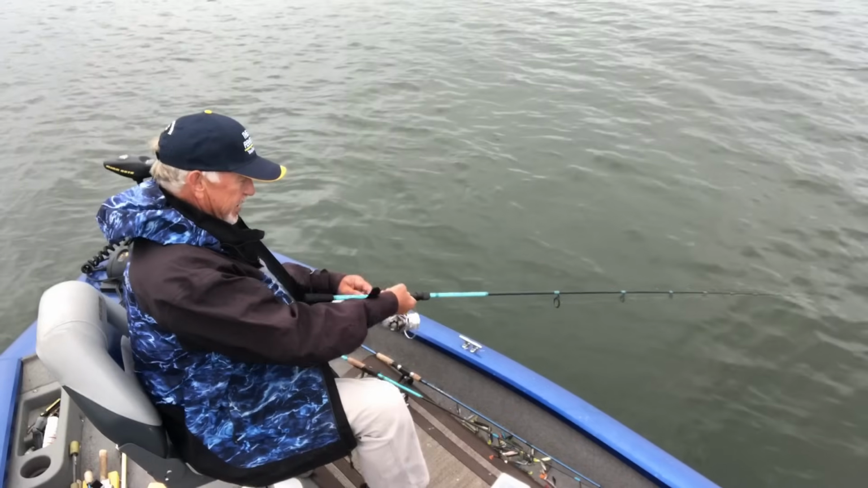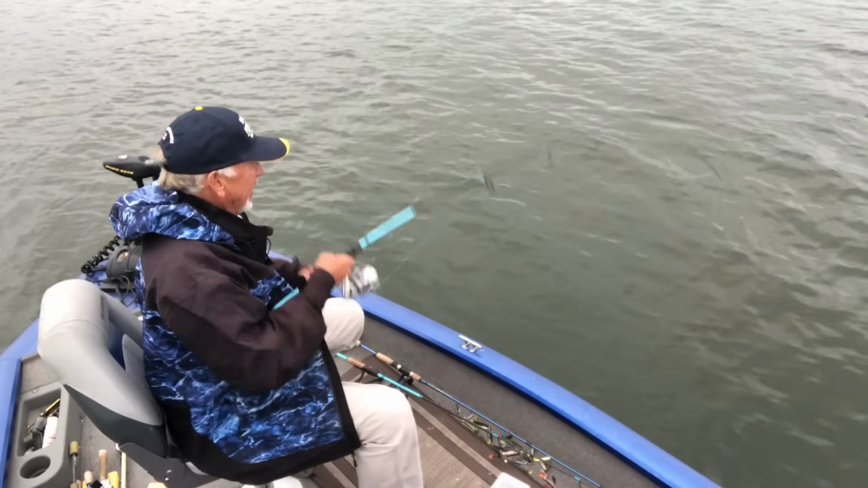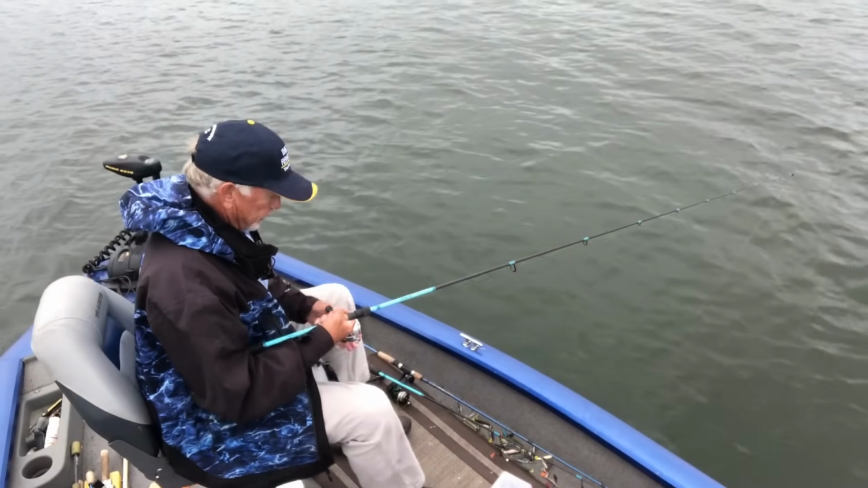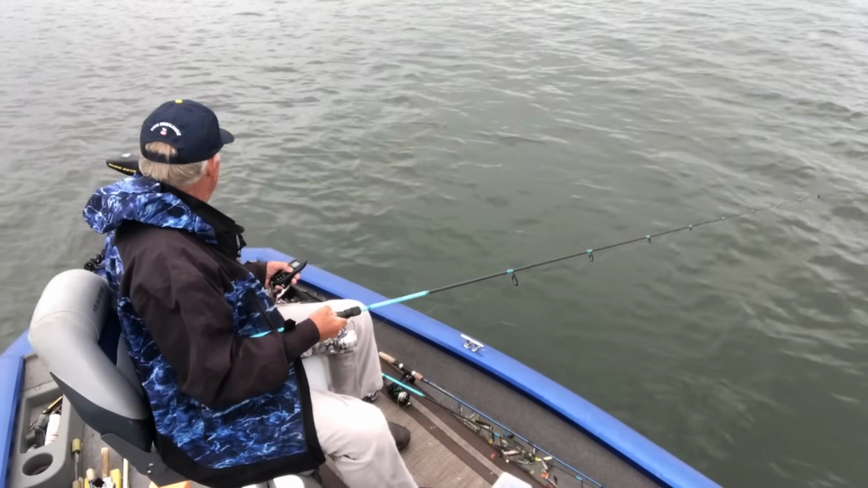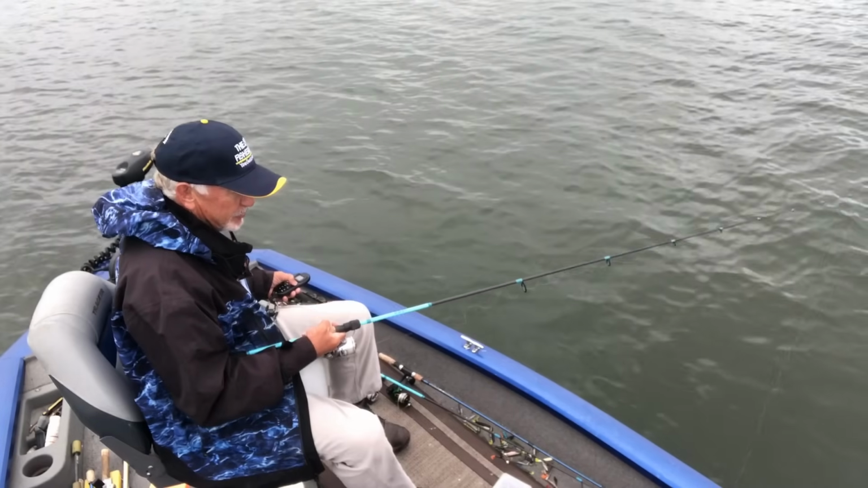Hey, let's see if we can catch some. We just had a run through, and we seen just a few fish down there. Hey, I already had a bump. The first pull, I had a bump. That's a good sign. Hey, we might be gonna catch them. Let's circle this boat. I see a few fish down there. I'll show you in a minute.